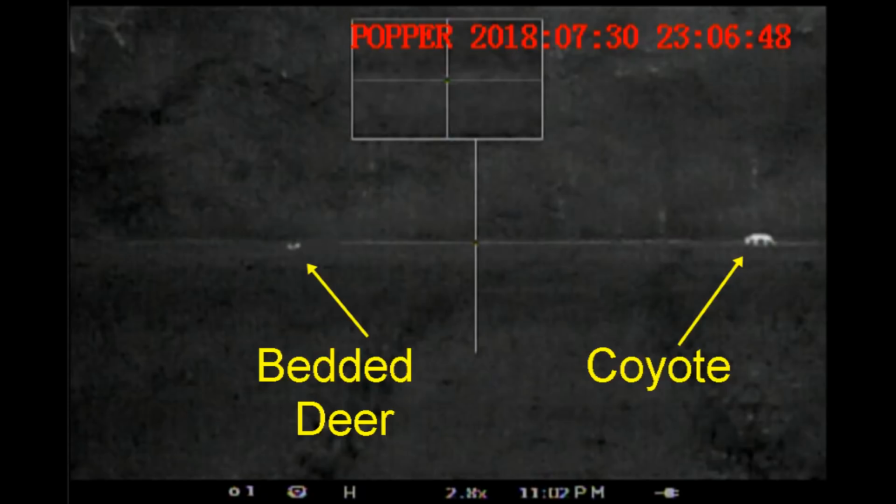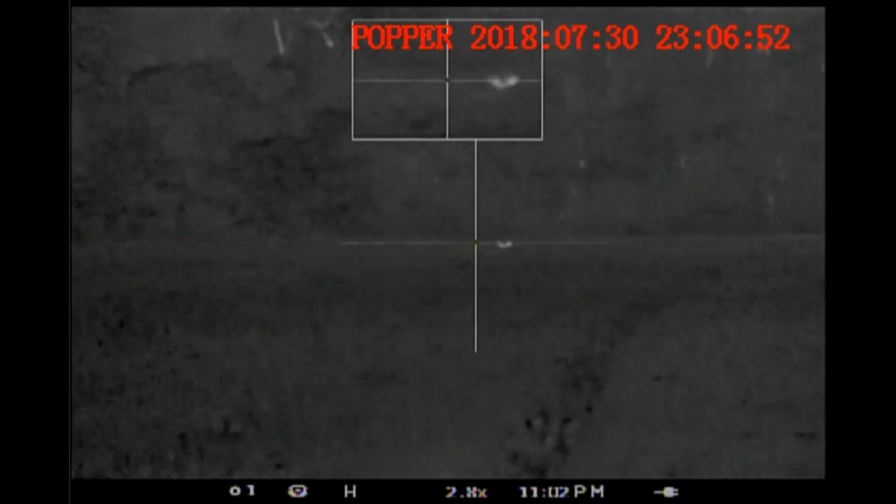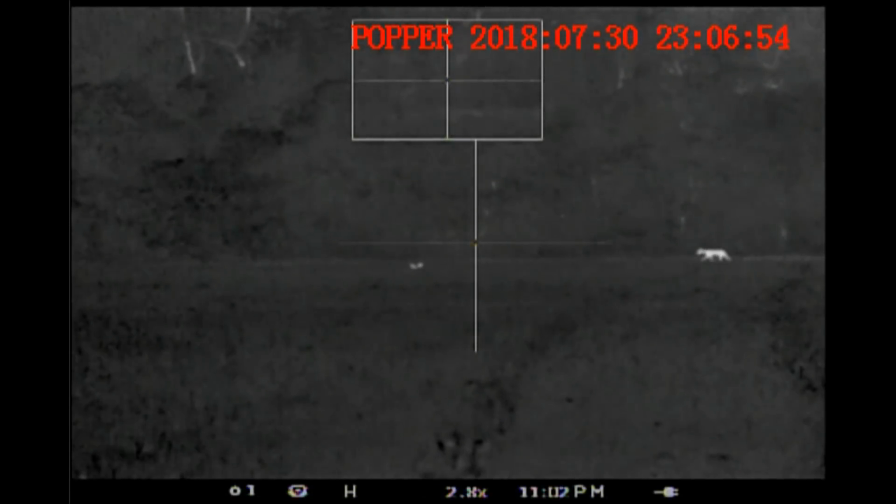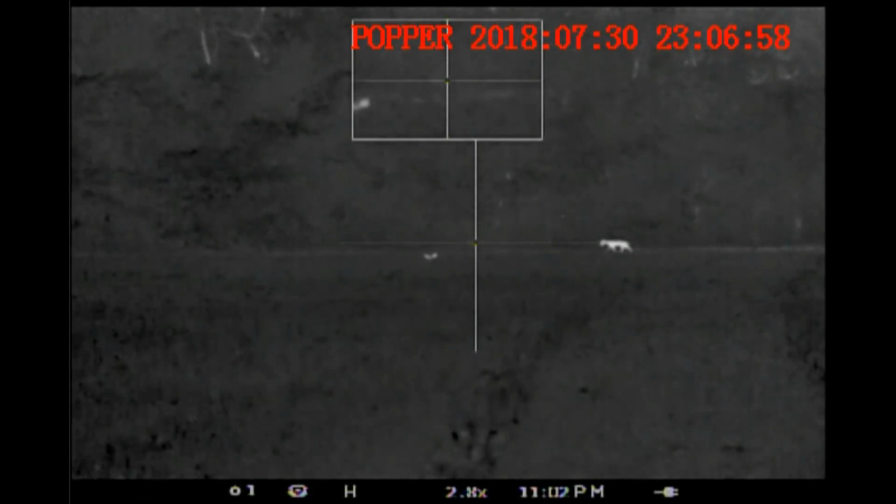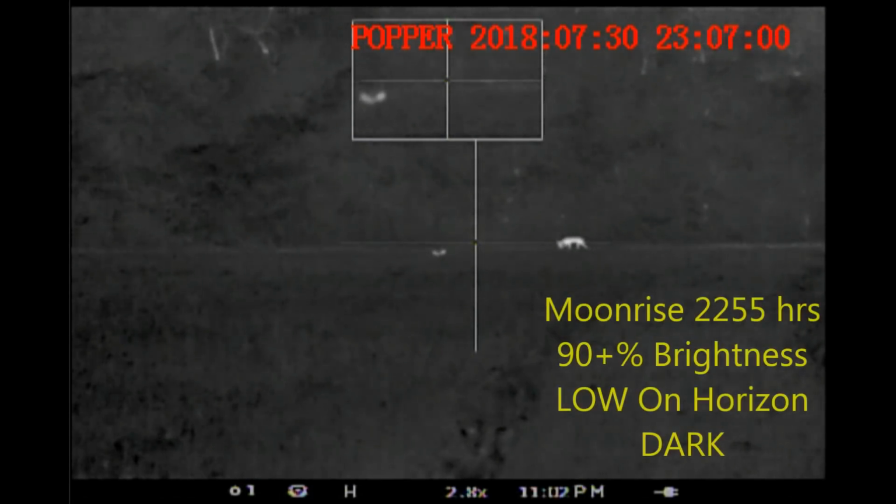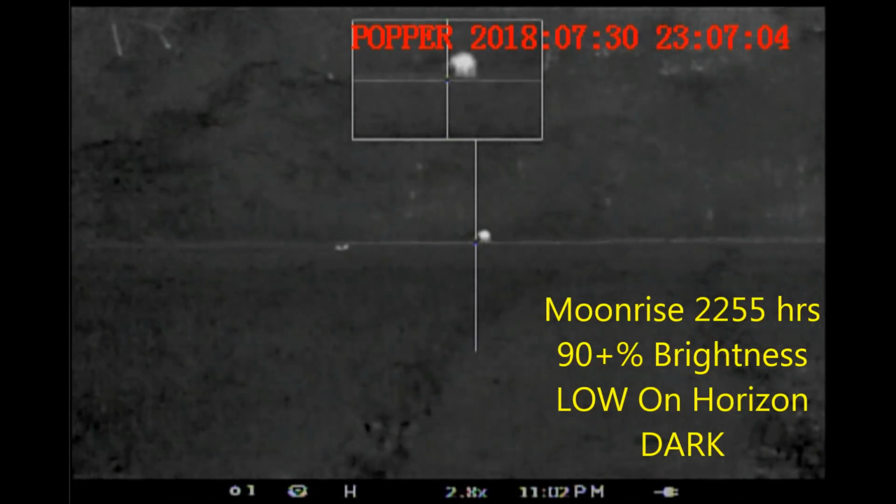Now what Ben is looking at here is this coyote on the right-hand side and a bedded deer down in a low spot on the left-hand side. Now he tries lip squeaking to the coyote, and it doesn't have anything to do with them. It's just going about its business, doing a little bit of mousing as it's traveling towards the south, towards the field where I'm located.